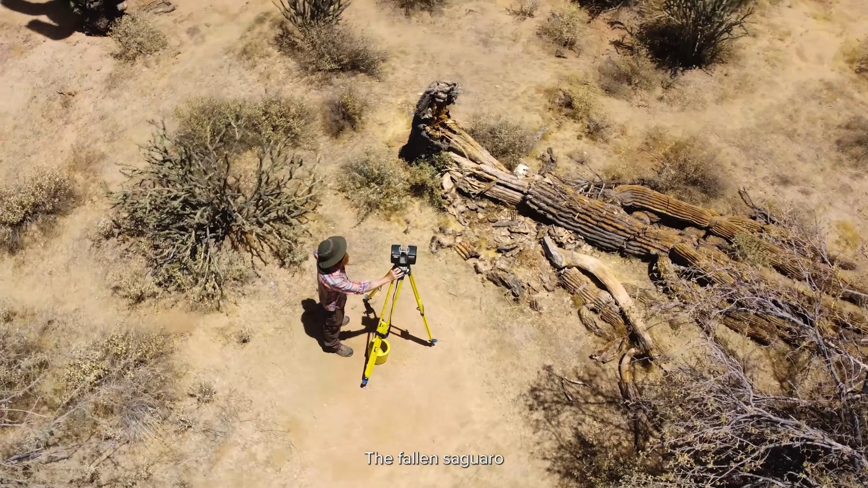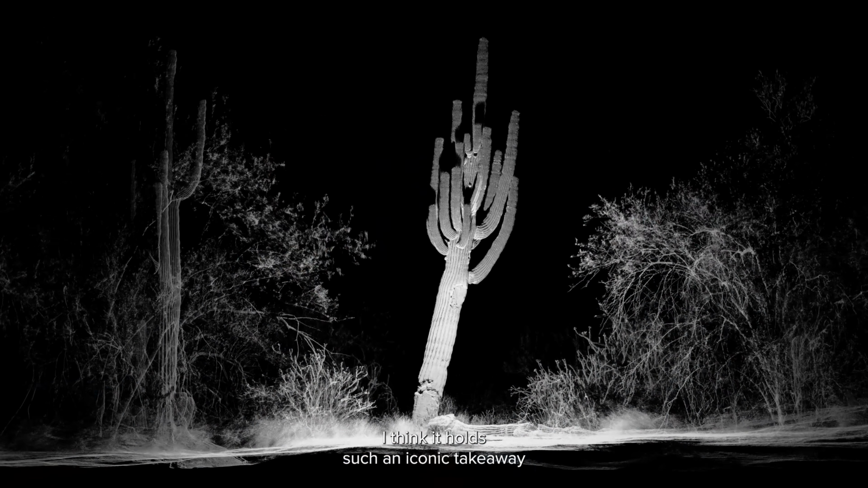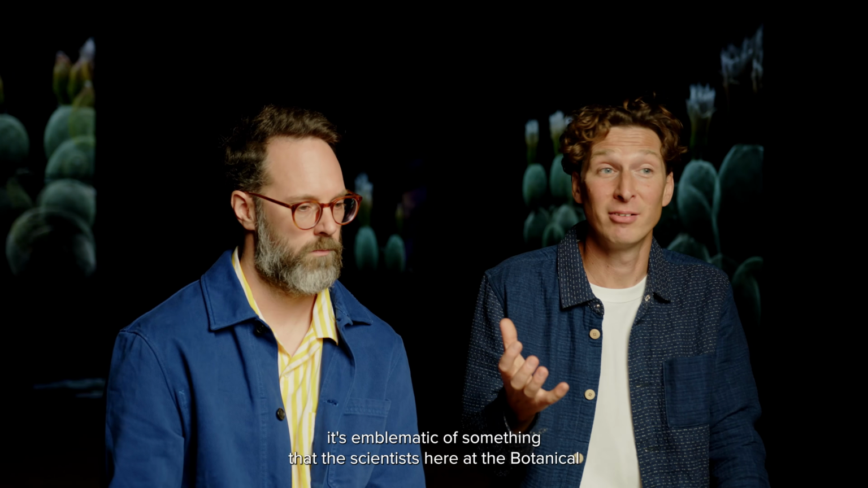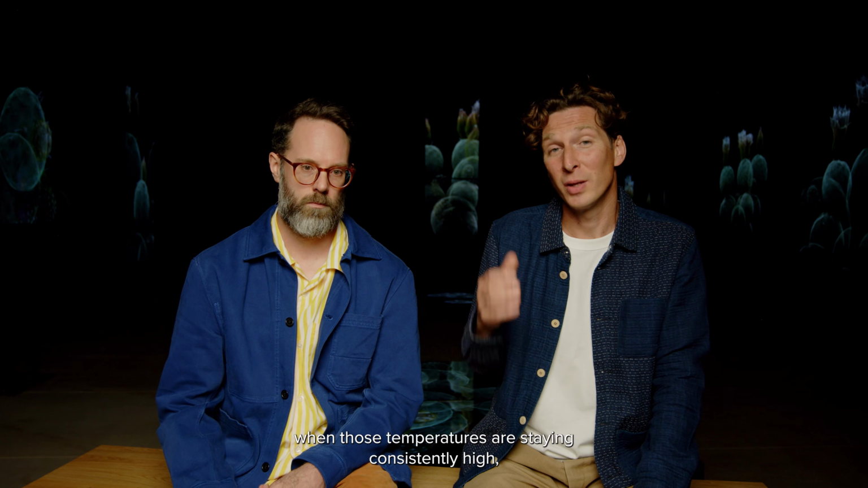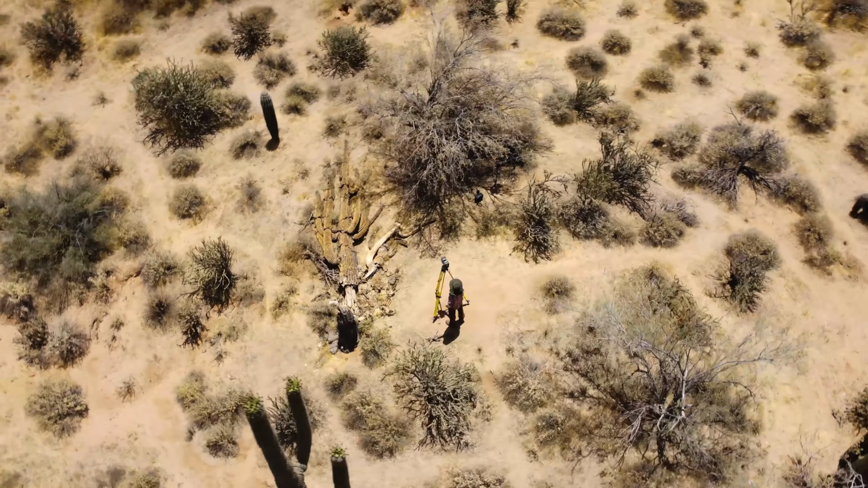The fallen saguaro, for me, is a really sad moment. I think it holds such an iconic takeaway from what's happening here. In a way, it's emblematic of something that the scientists here at the Botanical Garden have been telling us, that these summer months, when those temperatures are staying consistently high, that's creating conditions that even the saguaro can't survive.